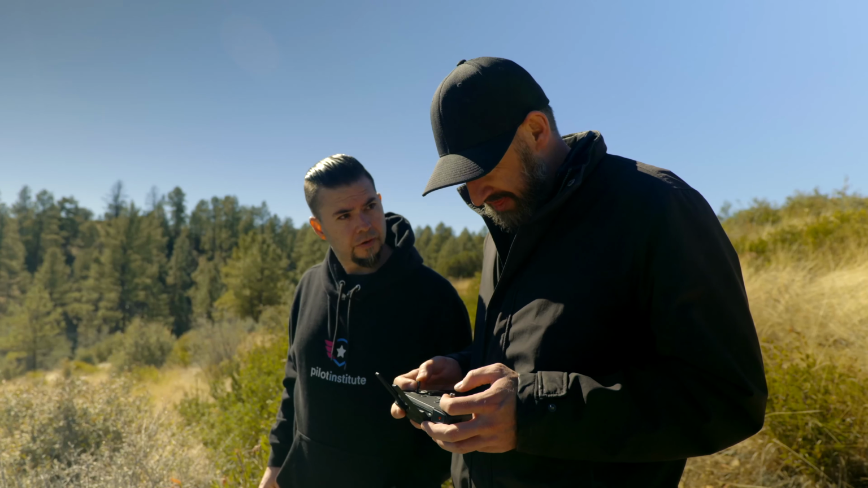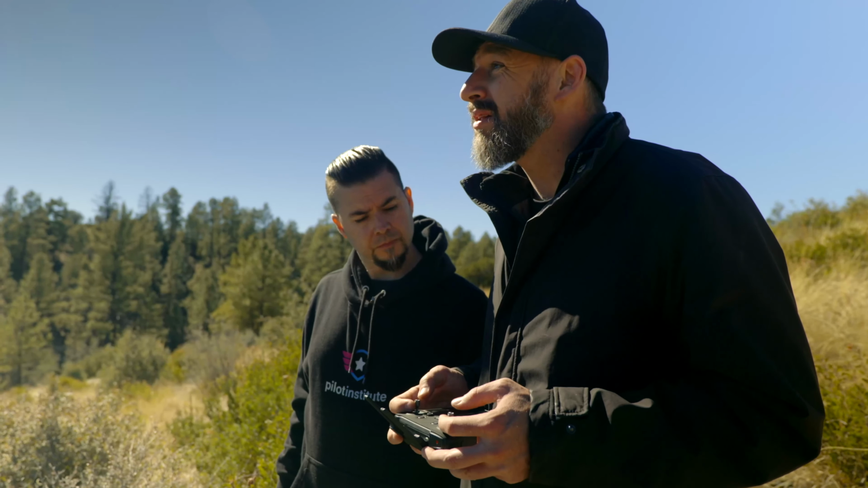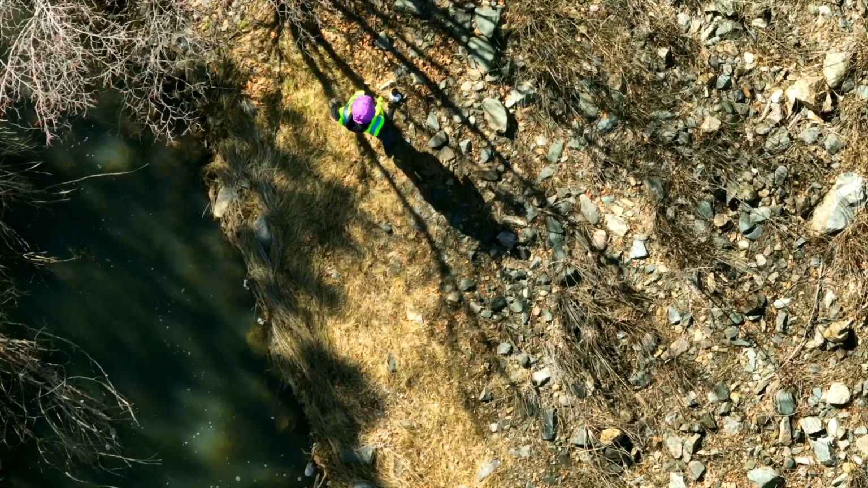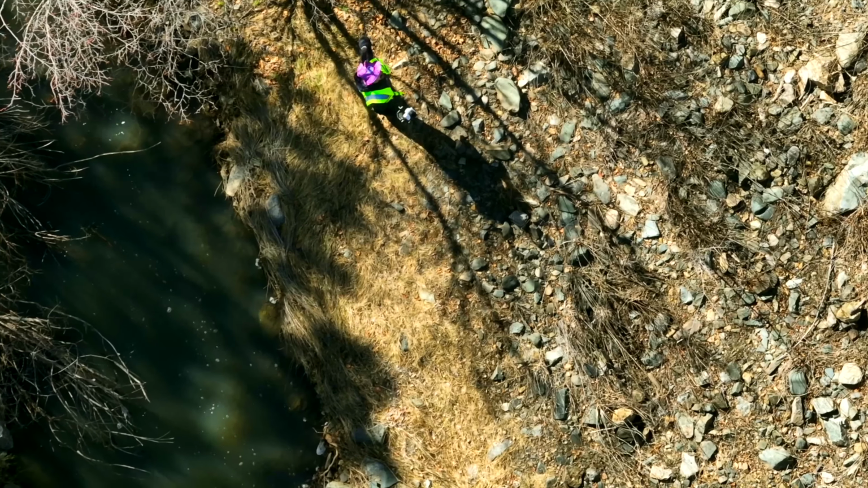Okay, I think I found the blanket. It's right there. The blanket's there. He's gotta be close by. I'm looking. I think he found me. I did not even see that thing. Got it, confirmation. Got him. All right, time is stopped.